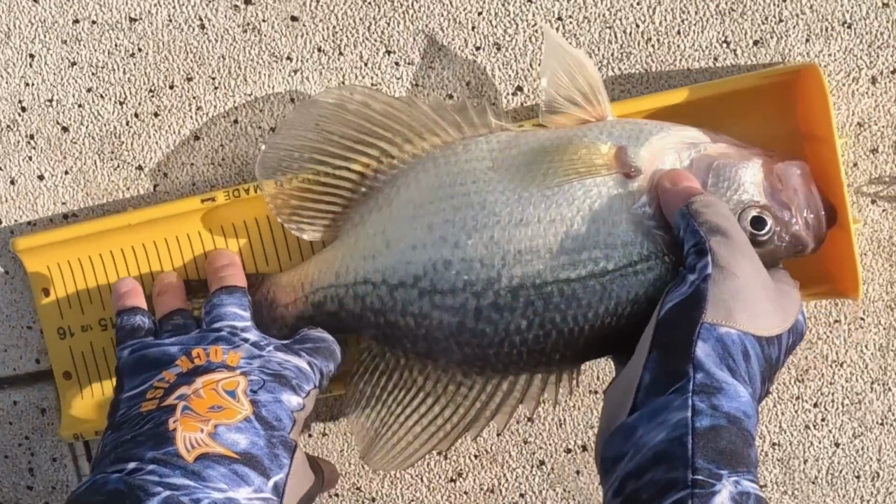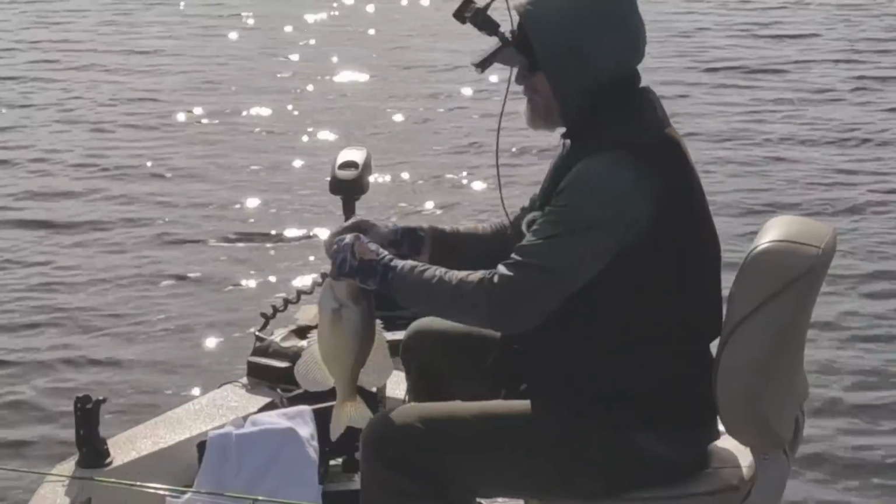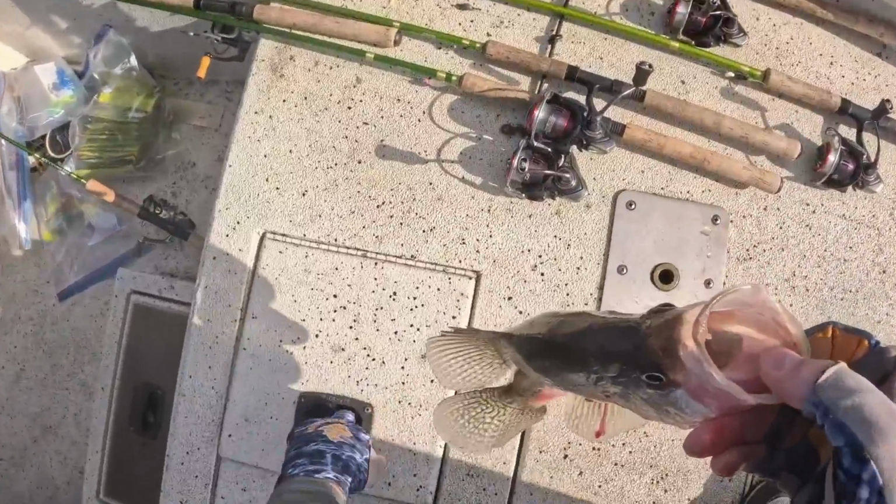Look at that, man. 14-inch black crappie. Oh, he is bleeding big time. Get in there.